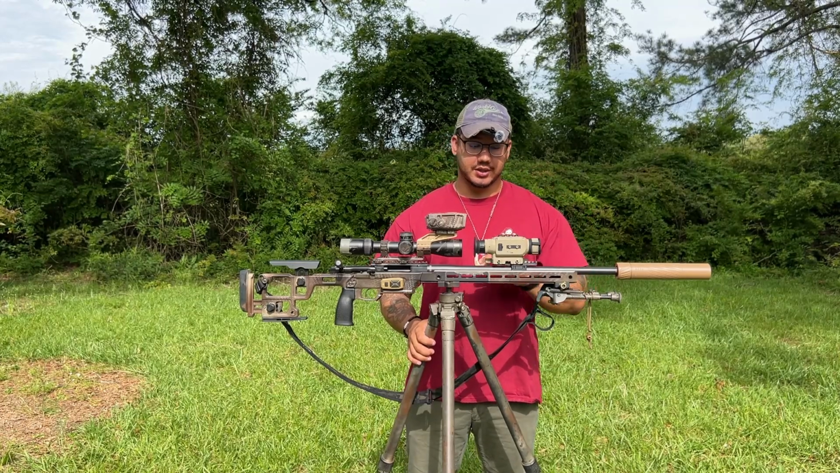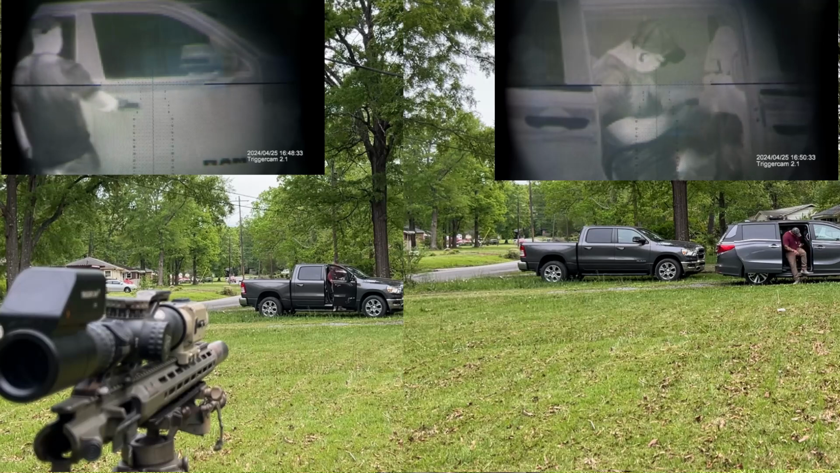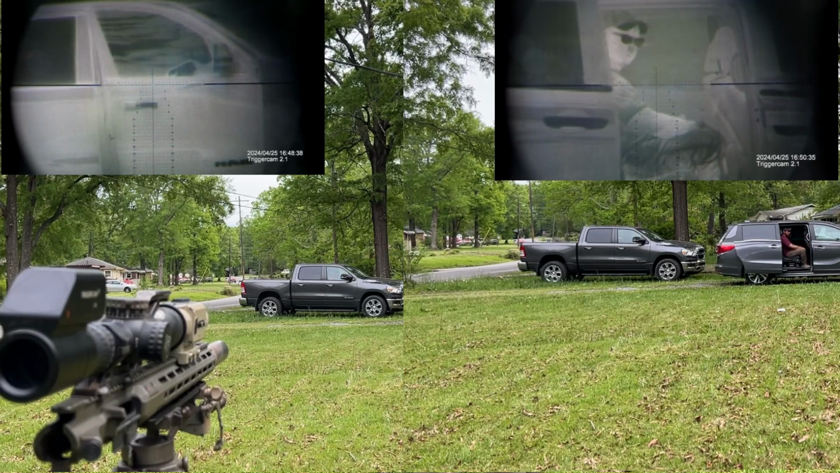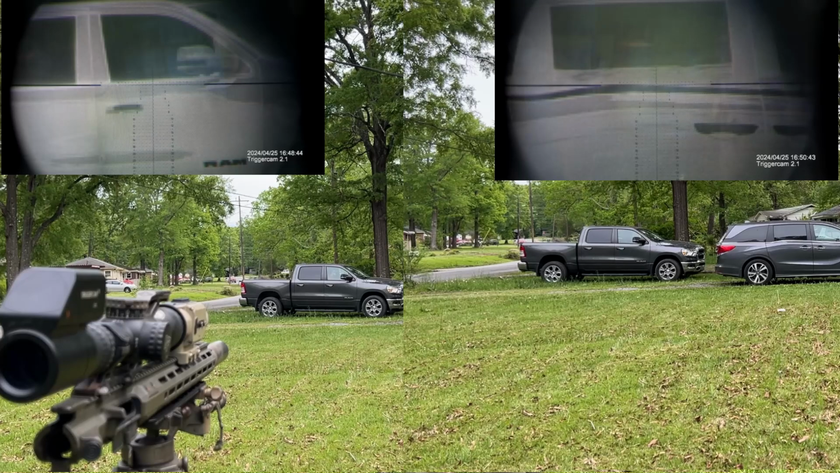So I'll talk about the glass. Thermal cannot pierce glass at all. It'll just bounce off, and whatever color palette you have selected, that's what you're going to see. You're not going to see any sort of thermal signature behind glass. It completely bounces off.